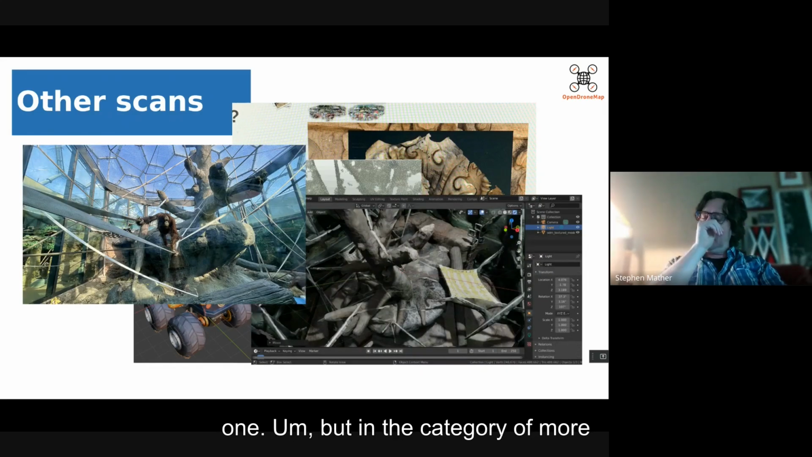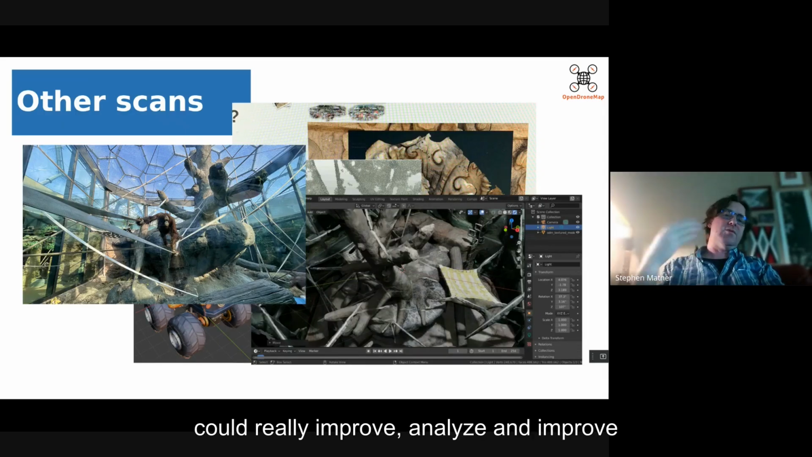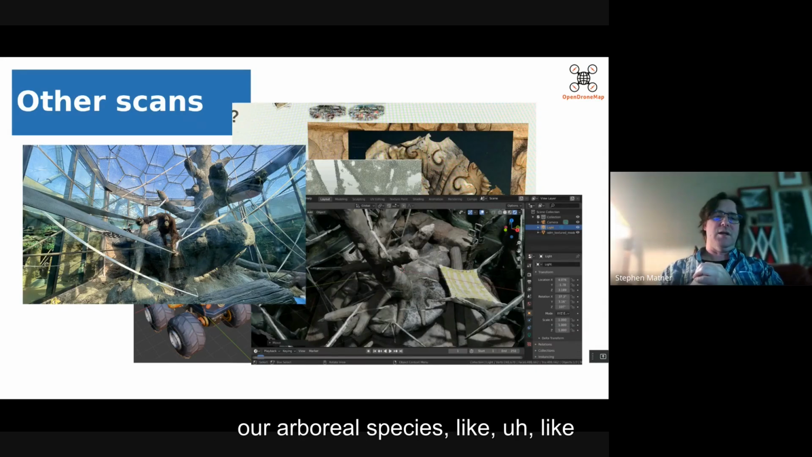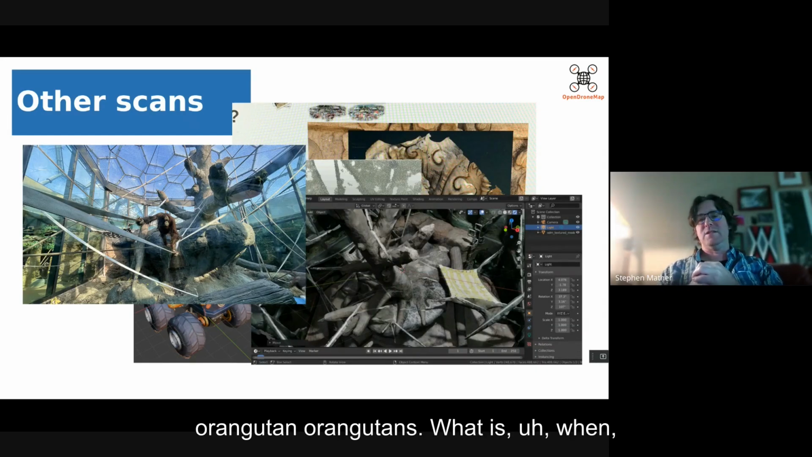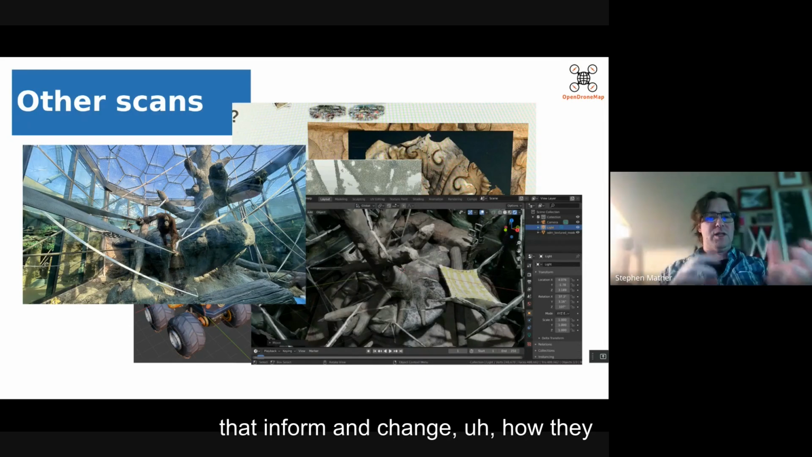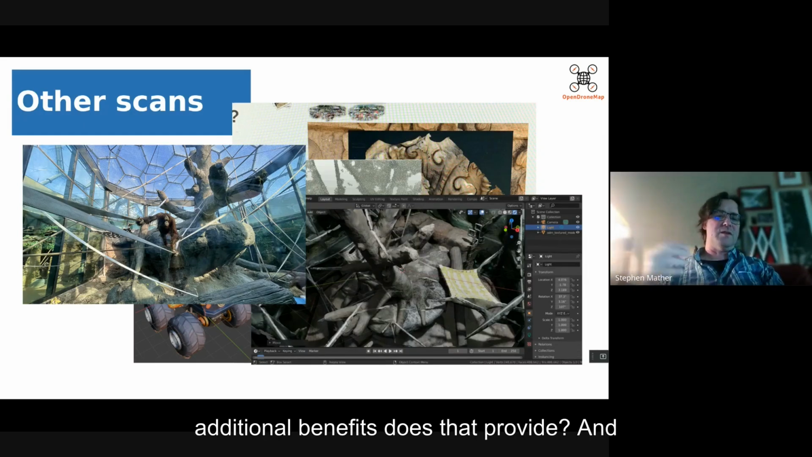But in the category of more useful things, scans of entire animal enclosures at Cleveland Metro Park Zoo when I worked there, so that we could really analyze and improve animal care and really understand for arboreal species like orangutans, when we make changes to exhibits, how does that inform and change how they interact with those exhibits, and what additional benefits does that provide?